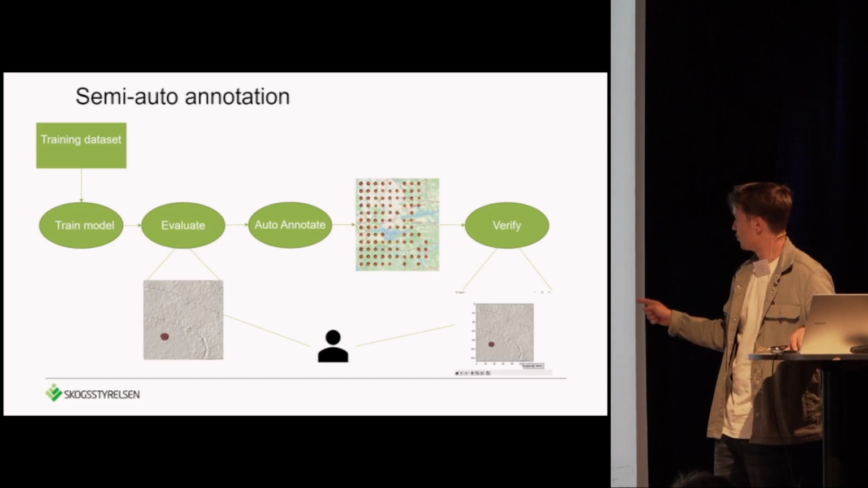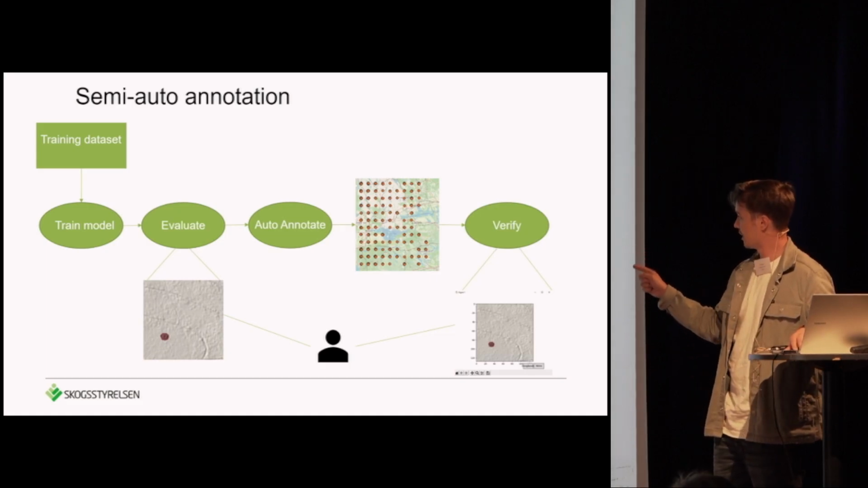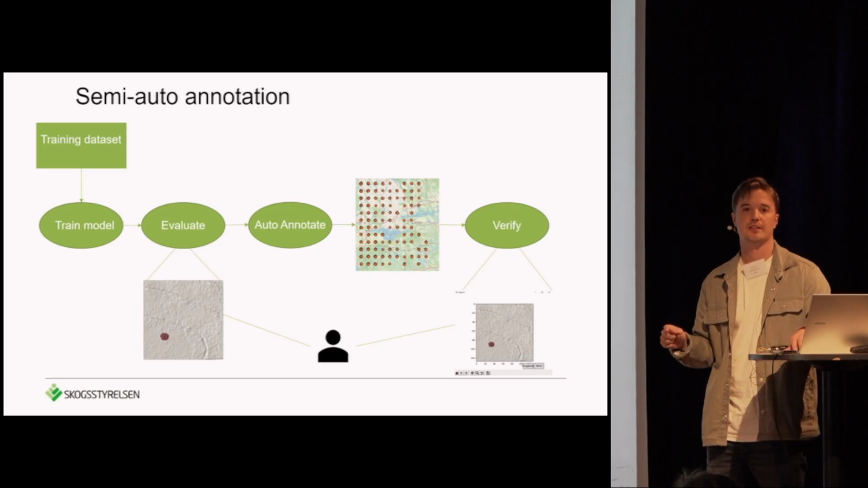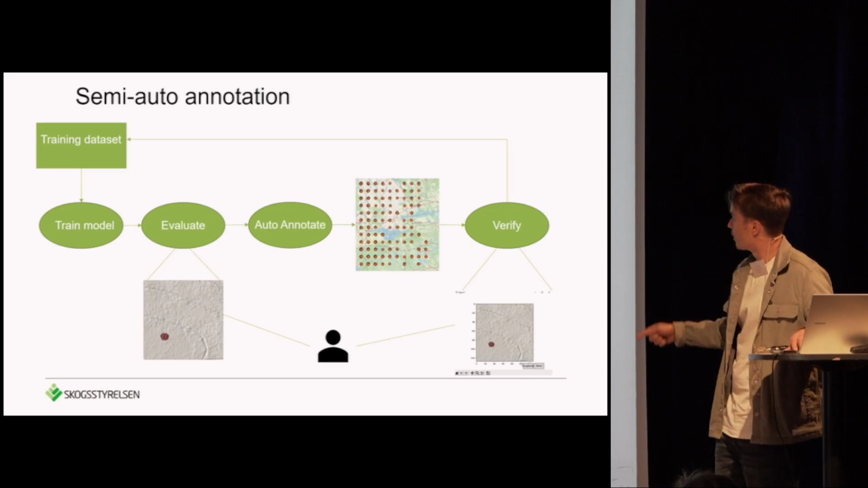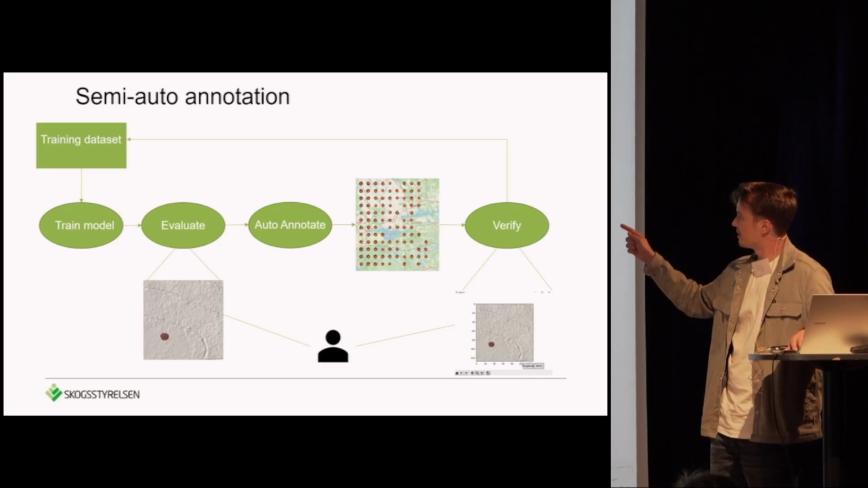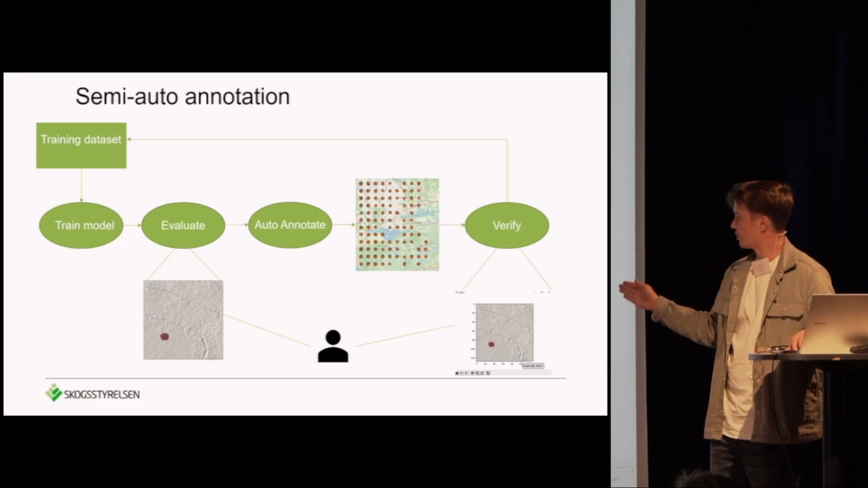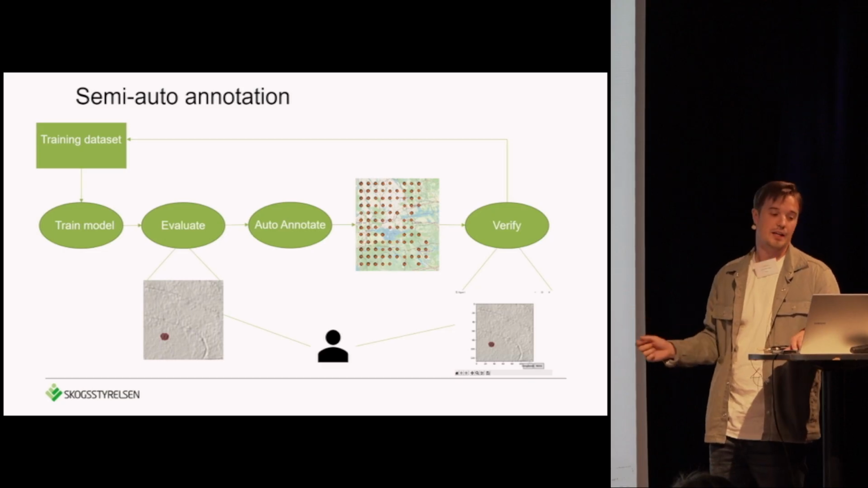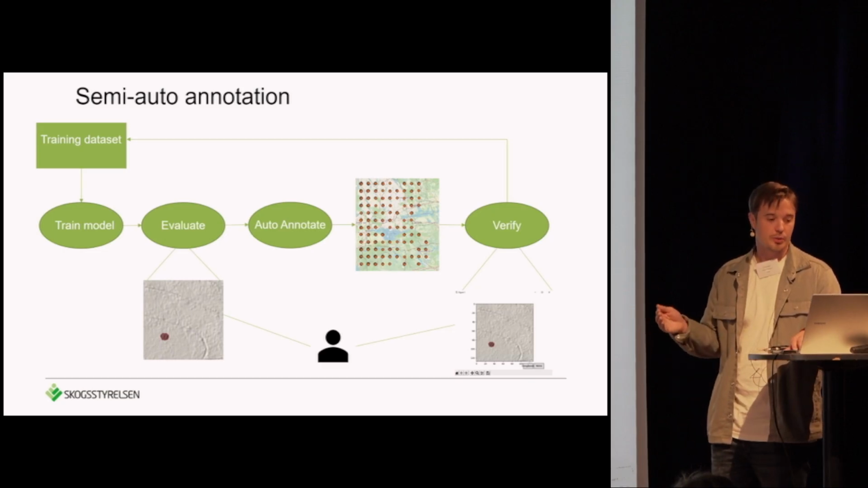So when it has annotated, we have to verify and remove those that are false positives, and also add those that it missed. We bring this back into the training data set and do another round, and there is less and less human intervention each time. At some point we're going to have a model that's good enough for the work.